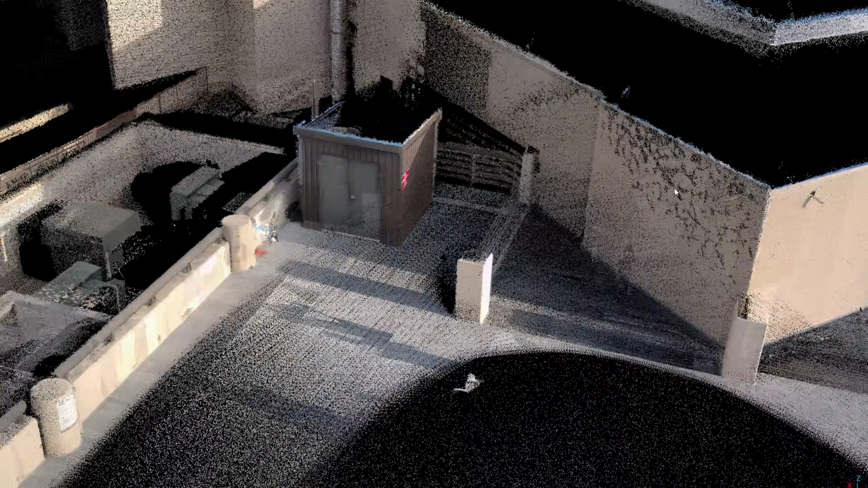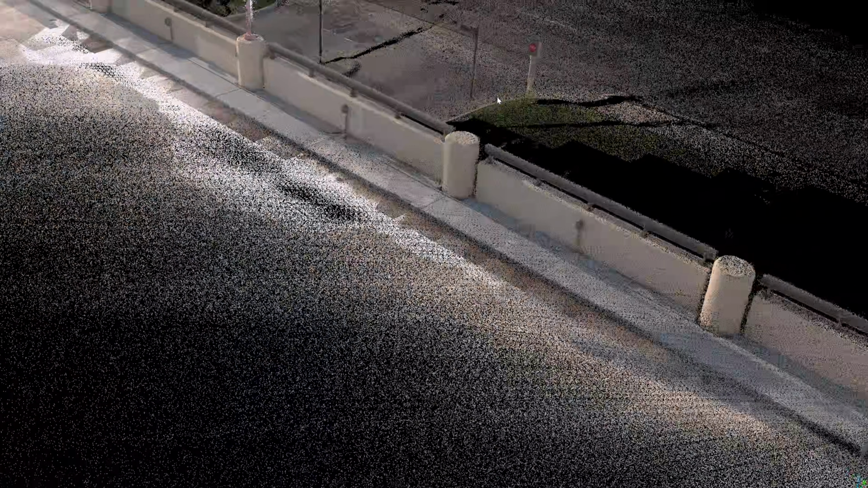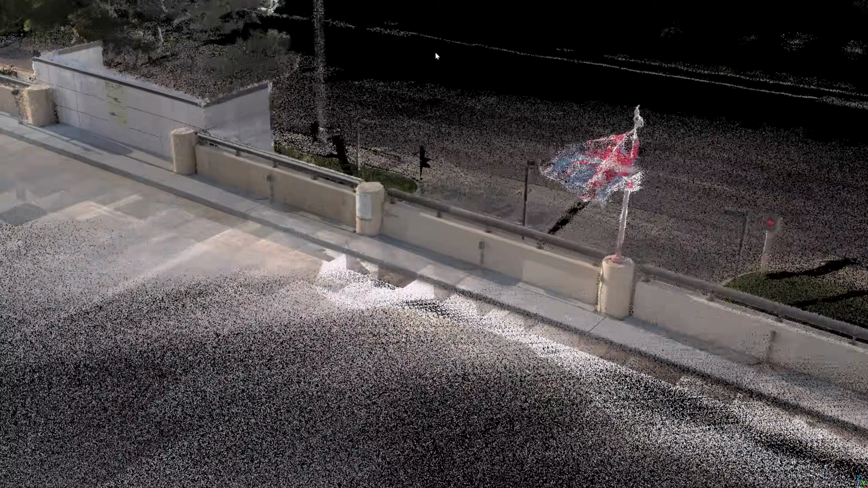Let's take a closer look at the scan results. The color point cloud turned out really well, sharp, clean, and detailed. Looking at the joints between the ceramic tiles, you can see they form a very sharp line. That's a clear sign of the scan precision. If the data were to shift, those lines would blur out instead.